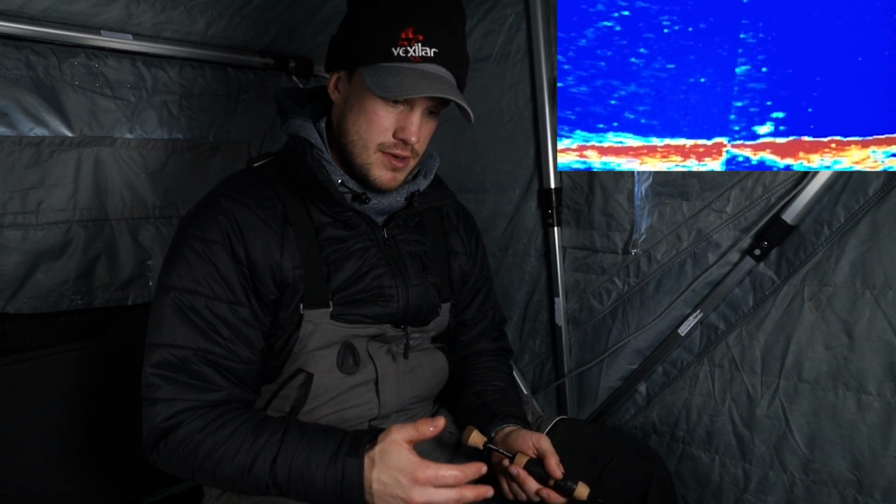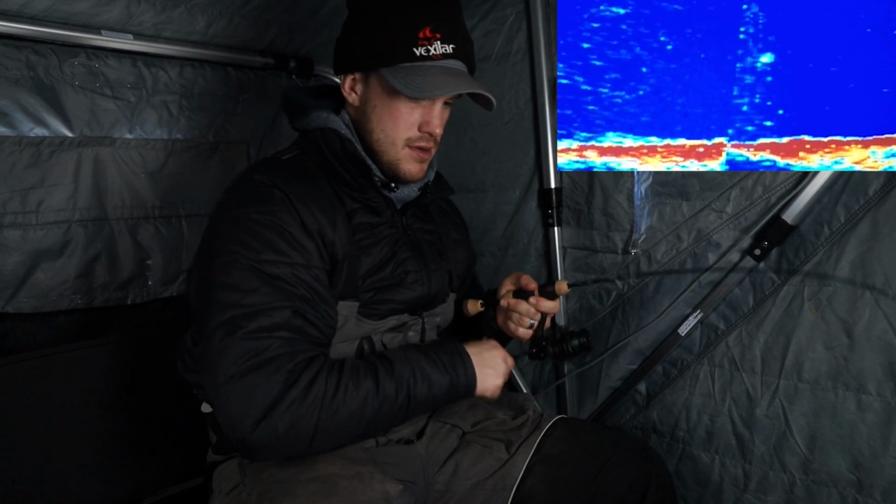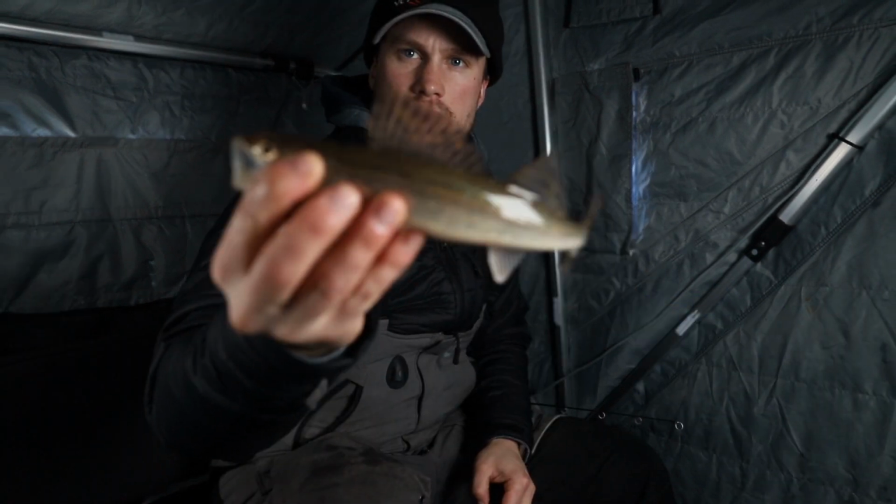Another one coming up for my... There we go. Not a big fish, but they sure have been smoking it. There we go. Another little dink sauger.